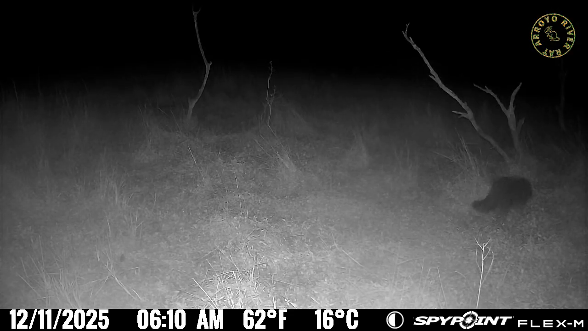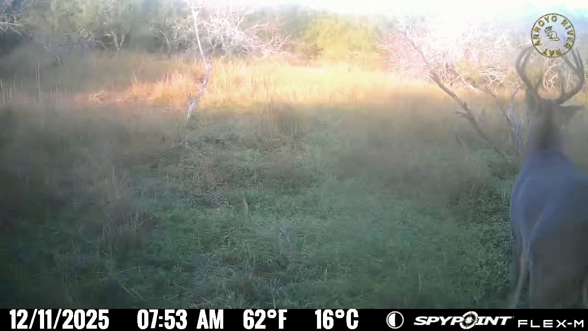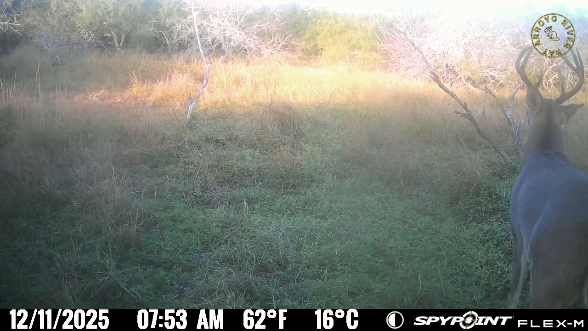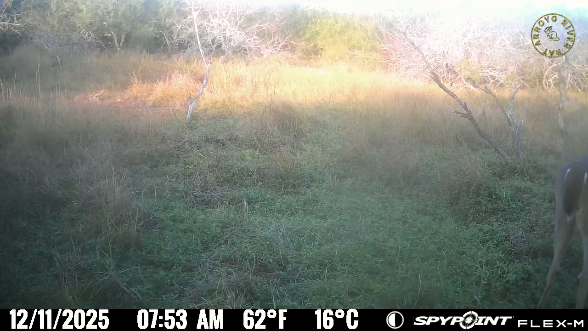Another raccoon. I just don't know what they'd find right in that area. Nothing but grass. Maybe there's frogs or something. I don't know. That buck, it will be good one day. It's got a nice tight rack though. It does extend past the ears a little bit, and it is tall.